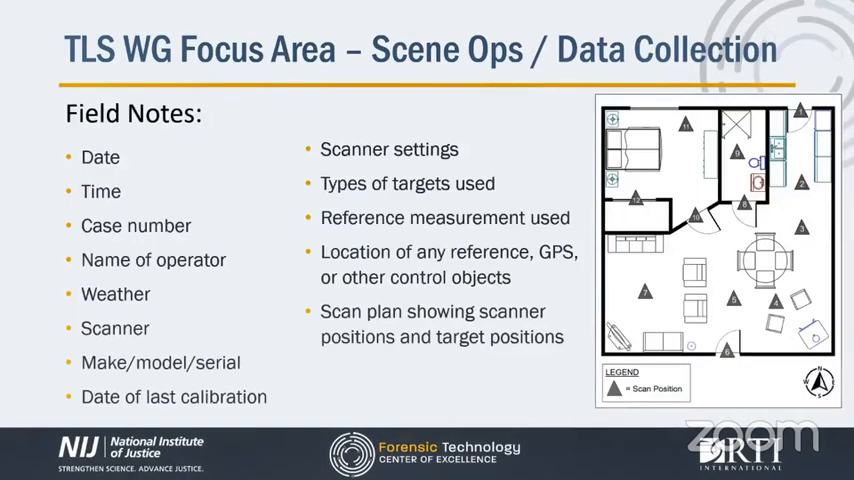Another portion of the scene operations and data collection is field notes. Just like everything else in forensics, it's important to document how you are scanning your scene with your scanner. We strongly recommend these activities are added to your field notes. Depending on your scanner, some of this data will be captured and recorded in the metadata, but each scanner is different, so confirm what yours is recording and fill in the rest yourself.